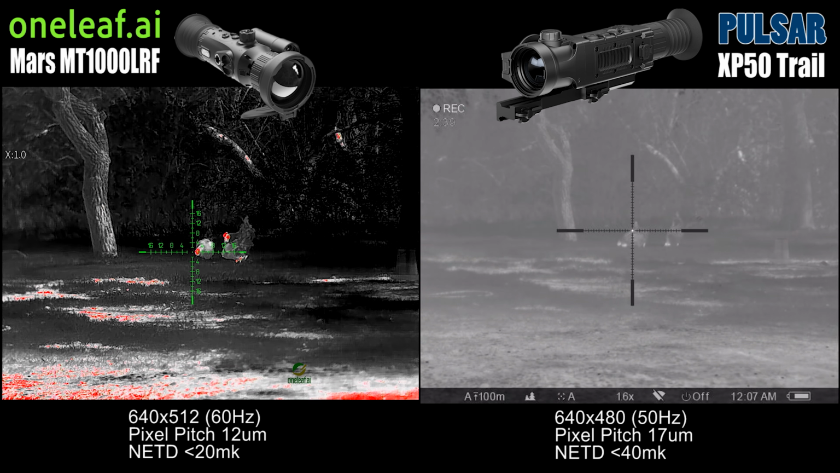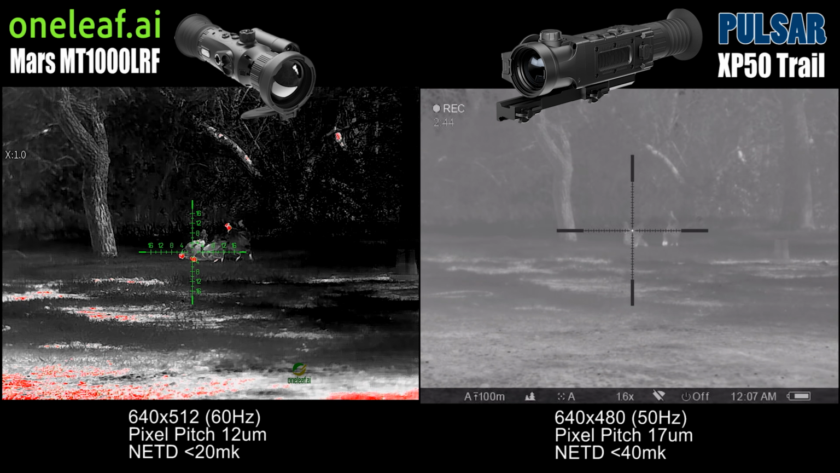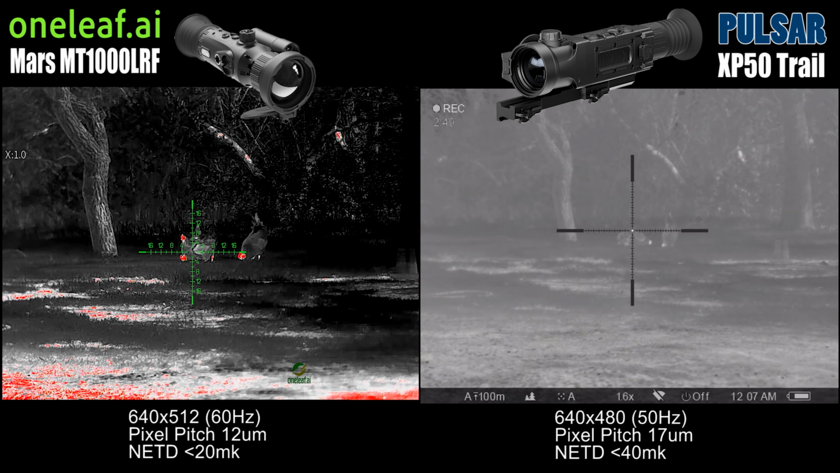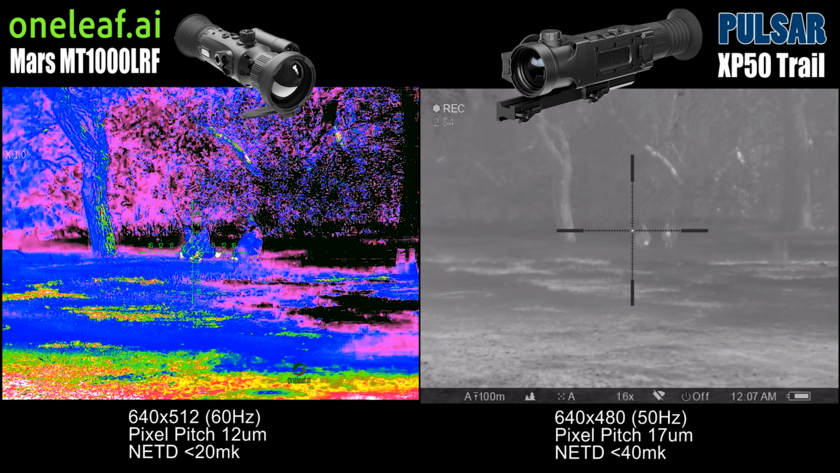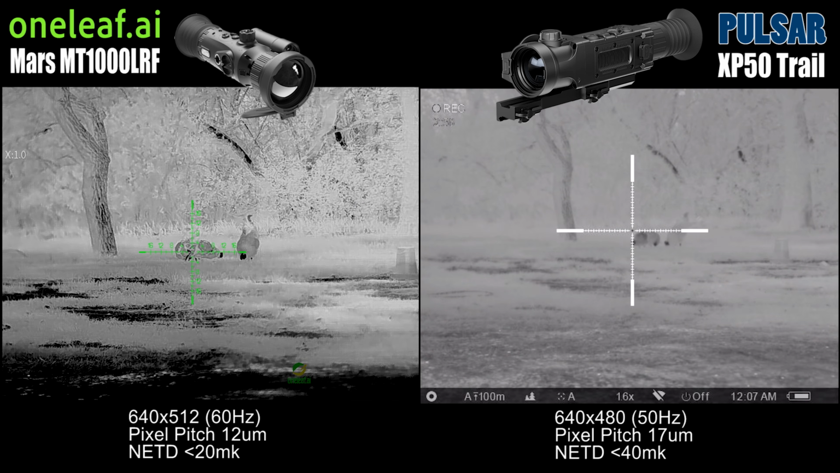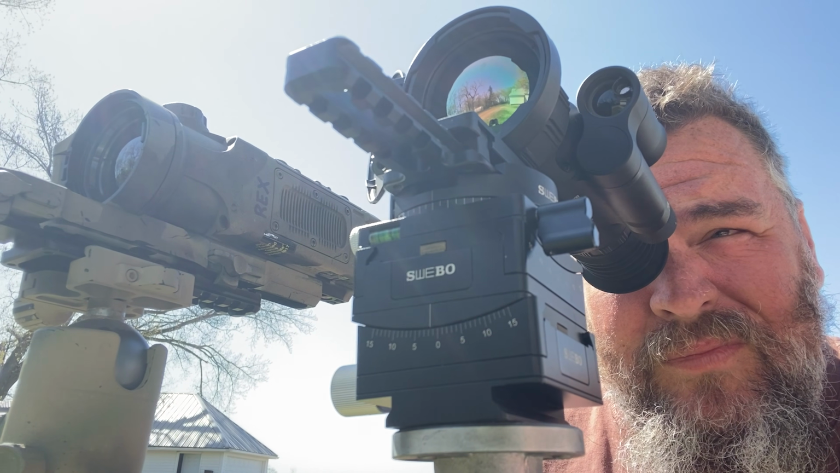One thing I also noticed upon review of these two optics in post-production, the XP50 has some weird time glitches. We have a setting called jungle. There's jungle mode, and there is a mode called medical. And then there is black hot here. So let's match up the black hot. So now we have both of them on black hot. It's hard to synchronize the time between these two films. I can get it perfectly synced, but in a few seconds, it's completely out of whack.